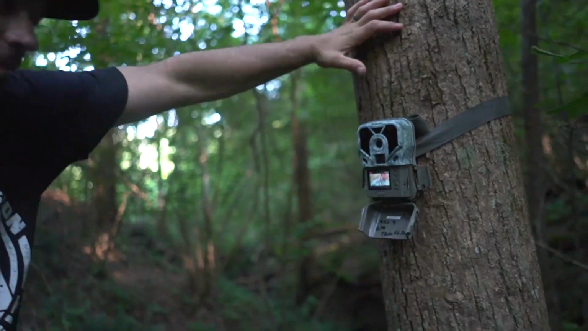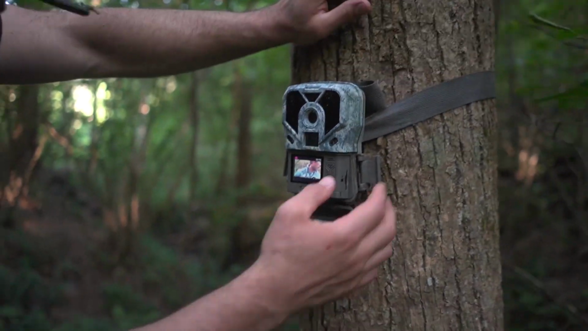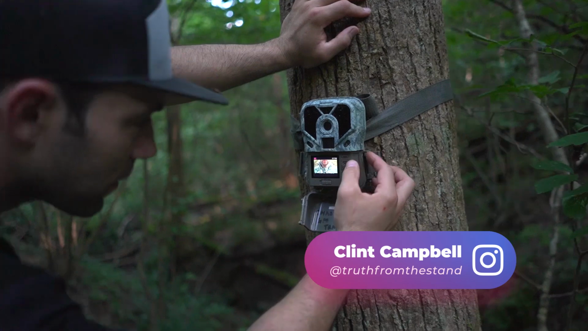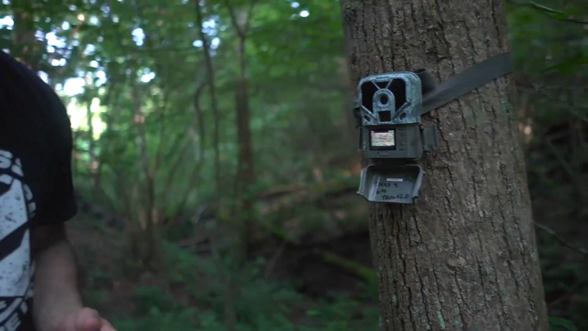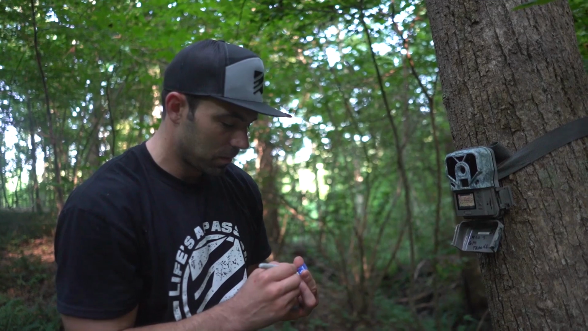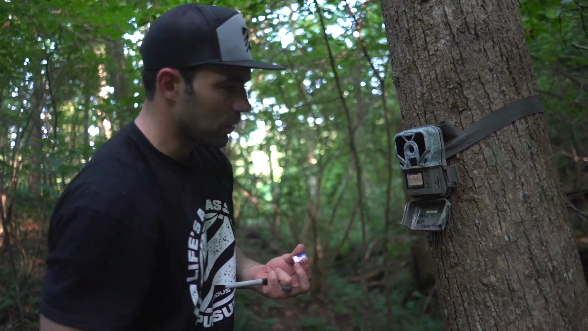Somebody else on here. That looks like the same guy. Could be. That's Clint. Yeah, that's Clint. We'll label this card. We labeled this one S2, Sylvester 2. We'll throw this in here and we'll check the rest of these photos at home.